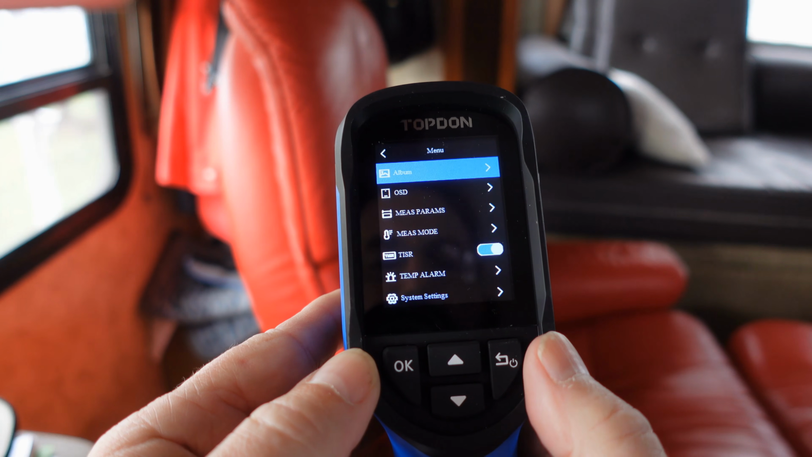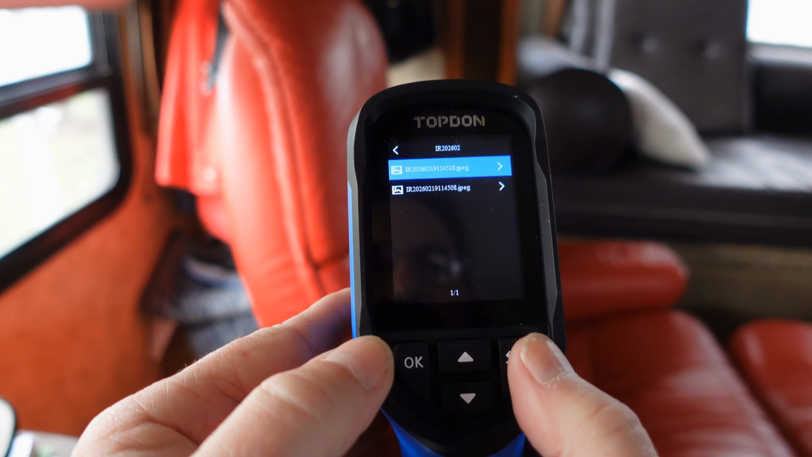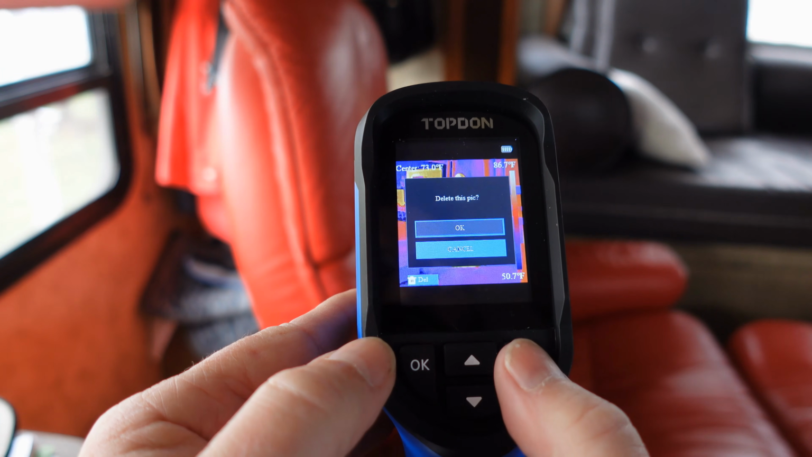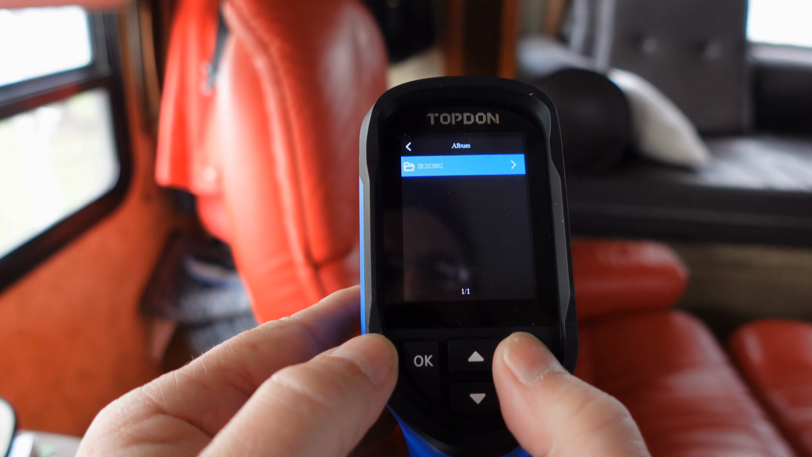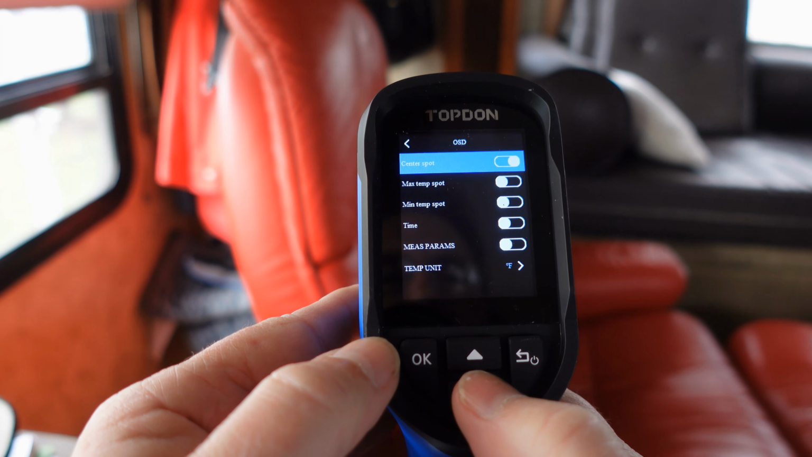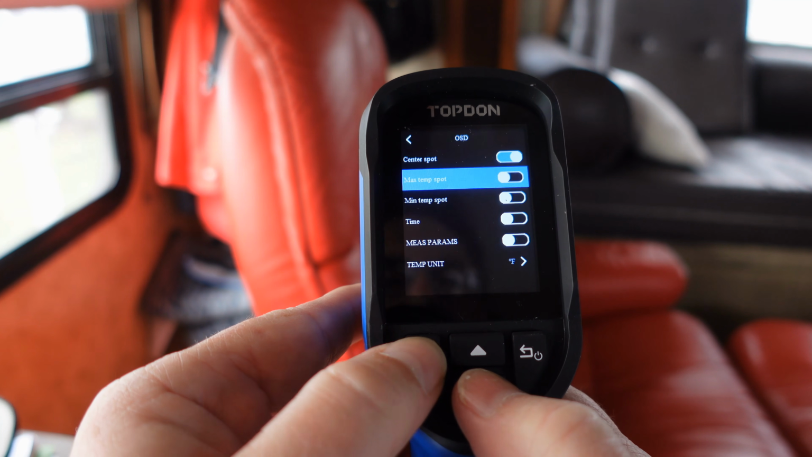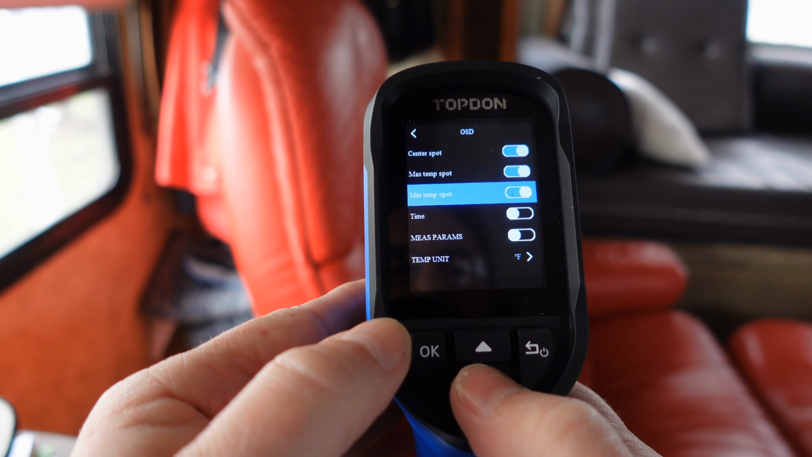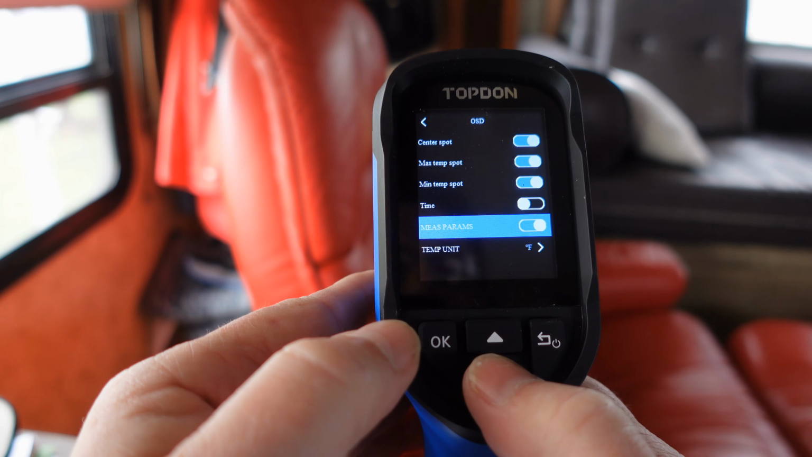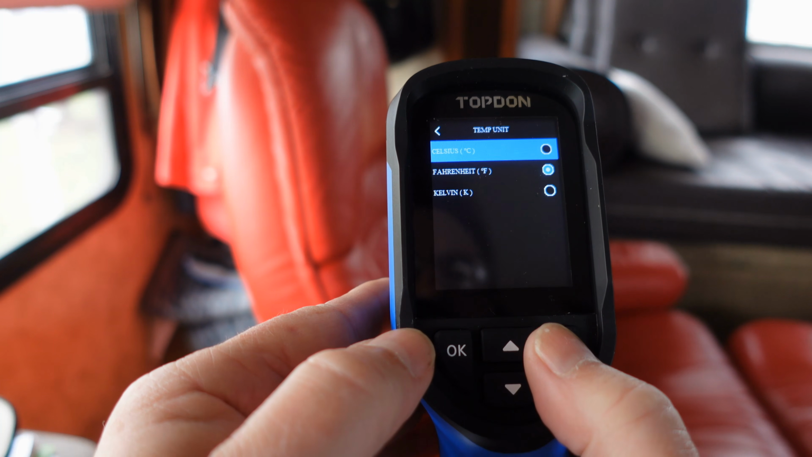Hit OK and we get the menu. First up we have something called Album. That's where you can review your photos that you've taken. Delete them, whichever you want to do. Go down, on-screen display. You can have center spot, max temp spot, min temp spot. You can go down there and turn those on and off. Time. Turn that on, and then temperature unit, we've got Celsius or Fahrenheit or Kelvin.